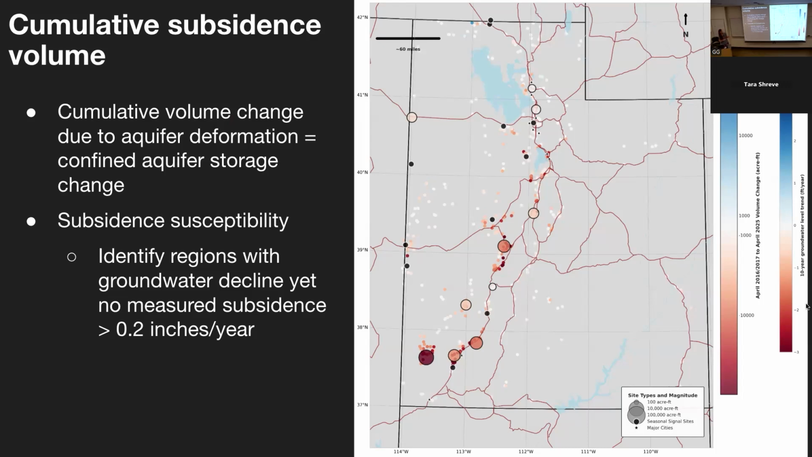But we do see there are regions where groundwater level is going down, but we don't yet see subsidence. We mark these areas with the black dots. Here we do see some type of aquifer response to pumping and natural recharge. So there's a seasonal signal in these areas, but no long-term displacement of greater than about 0.3 inches per year. We identify these regions as susceptible to subsidence, and we'll continue monitoring them moving forward.